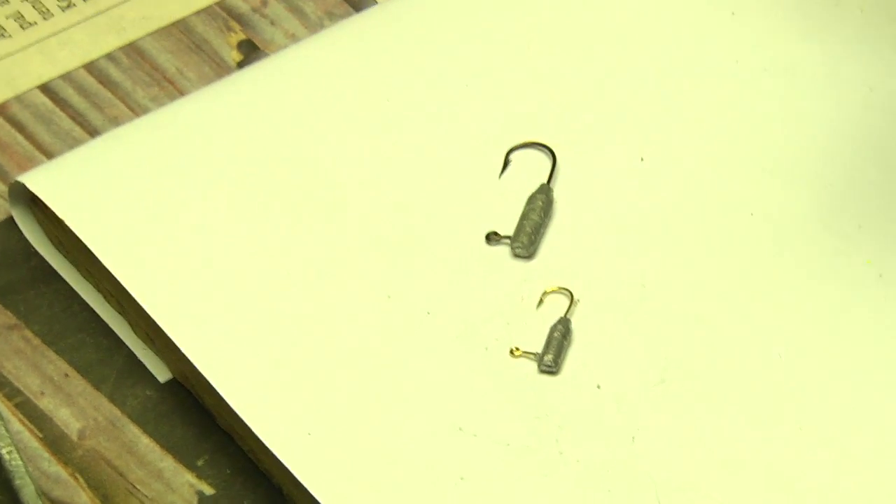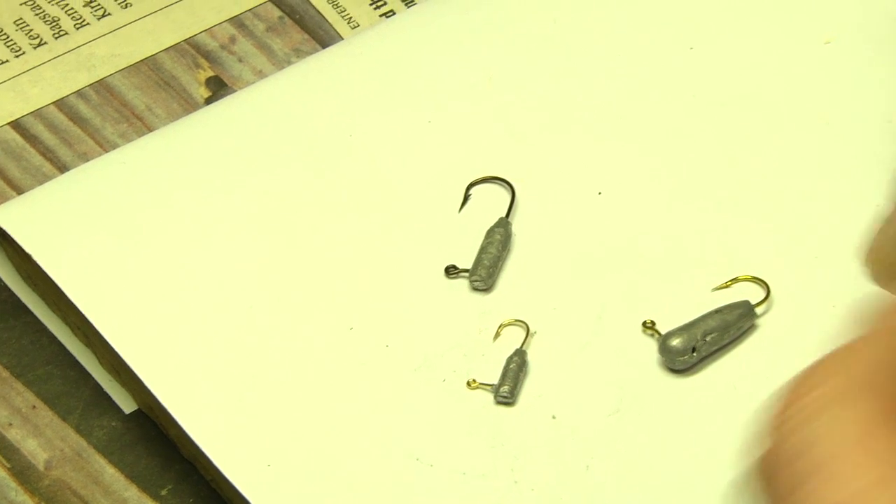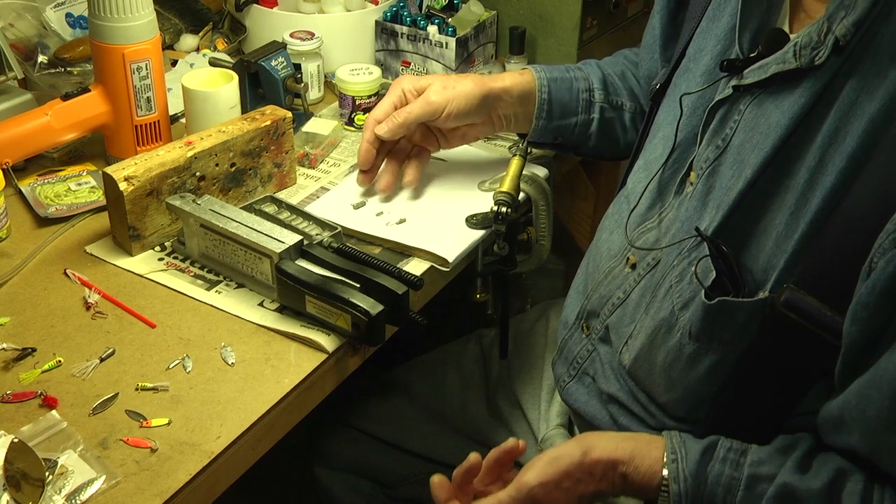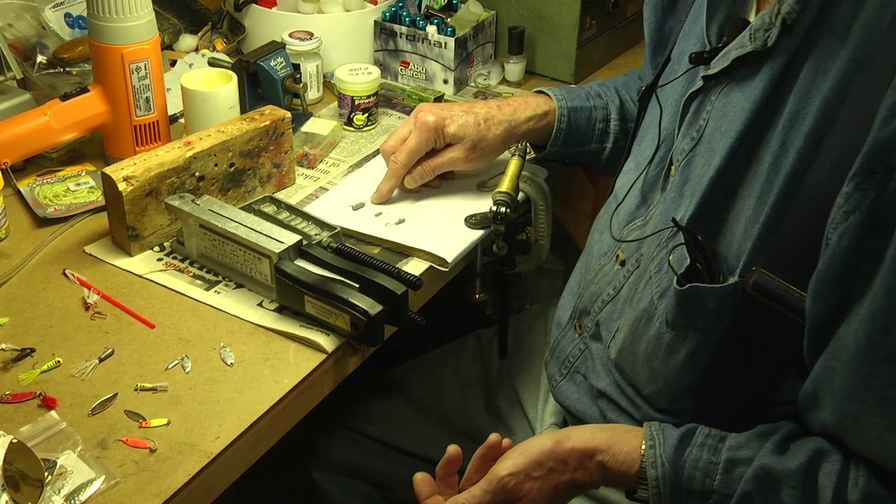Or if I'm going a little heavier lure, like in the fall or when I'm fishing deep, 20 to 30 feet for crappies, I'll use these 1/8 ounce heads. And of course you've got to paint them, but this is how they come out raw. This has a smaller hook in it.